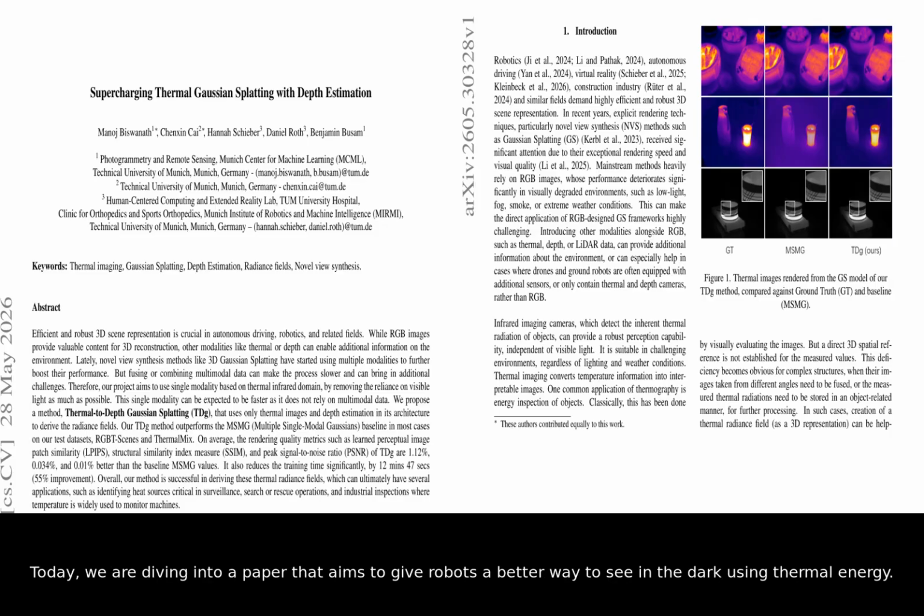Today, we are diving into a paper that aims to give robots a better way to see in the dark using thermal energy. Standard 3D mapping usually relies on RGB cameras, which are essentially the same as the ones in your smartphone. However, these cameras become useless when there is smoke, heavy fog, or no light at all.